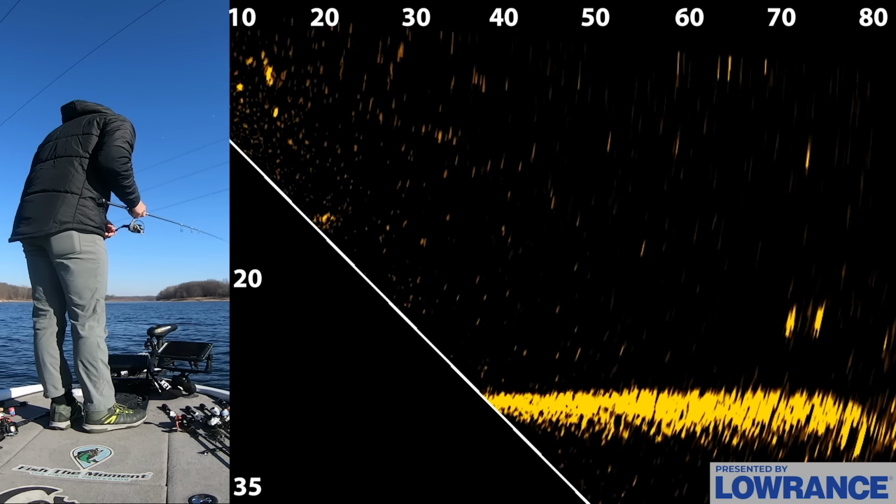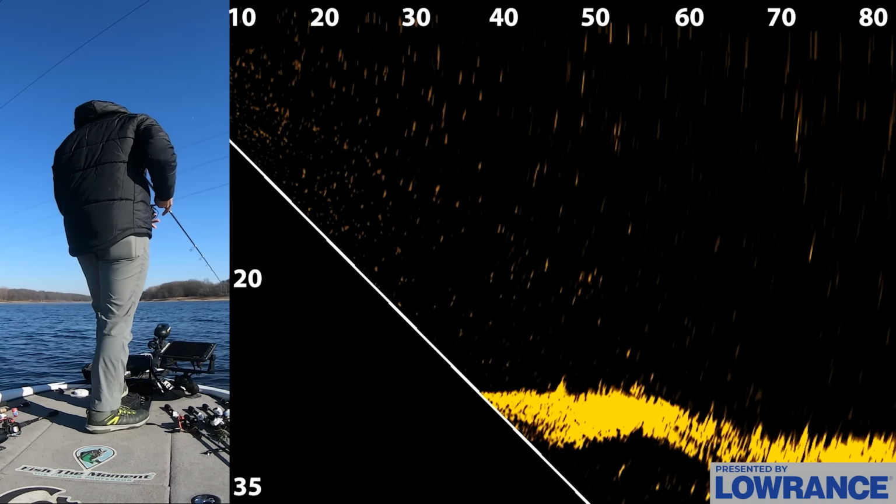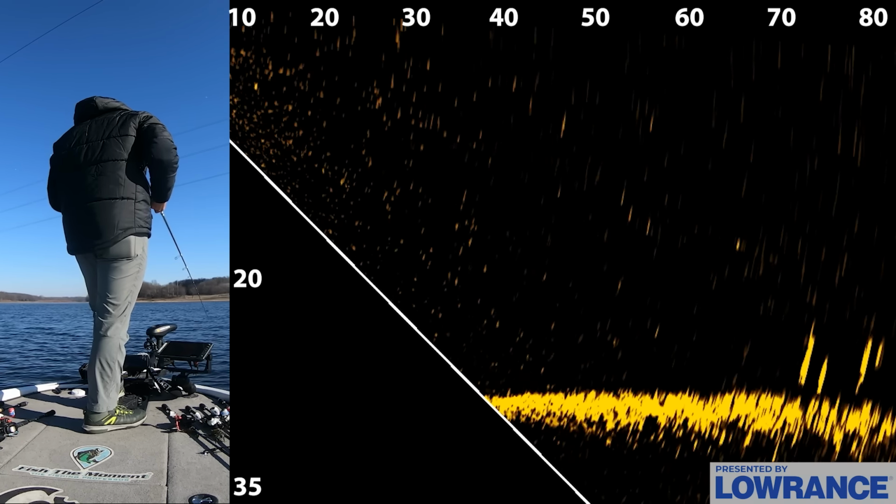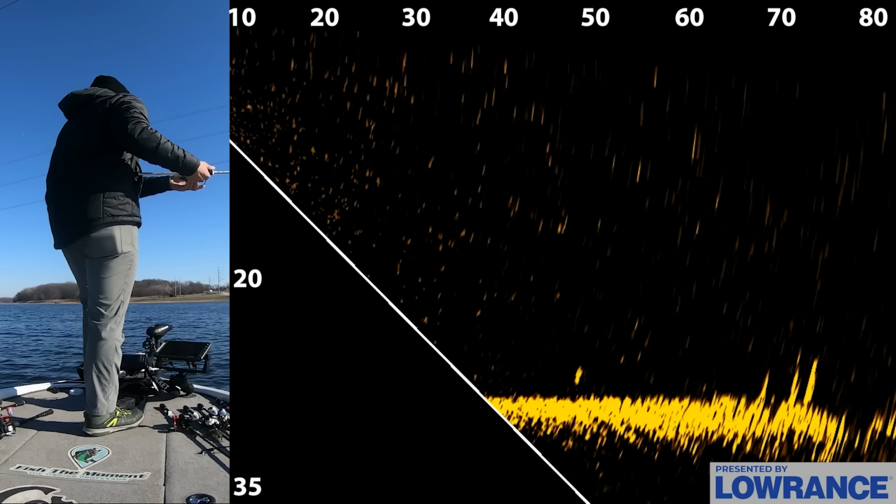Why are they getting right under my trolling motor? That's so weird. They're coming up to the surface right here. I can actually see them right there. Like a 3-pounder, just on the surface, swimming up to me. Nice. Okay, there's some more fish. We found a freaking pile of them though.